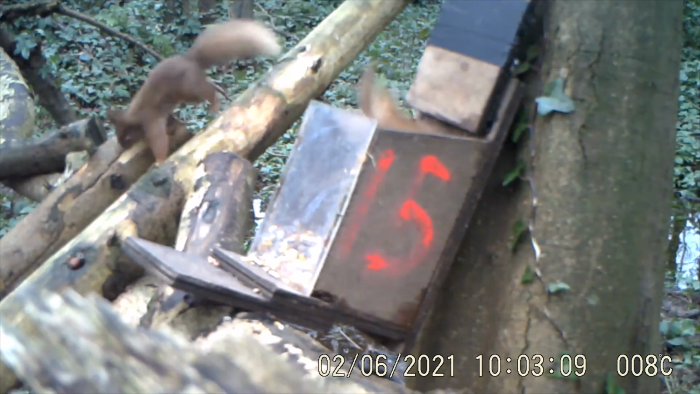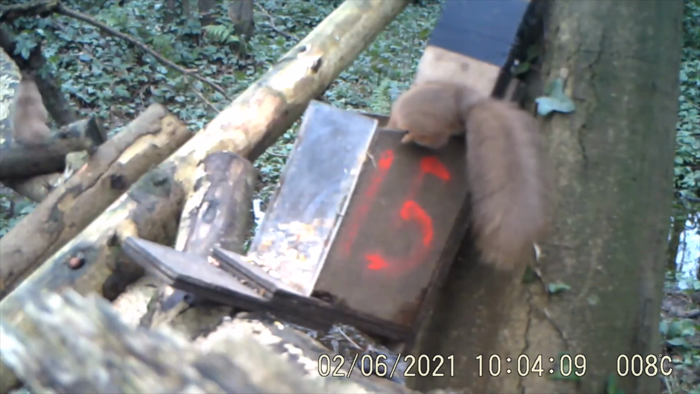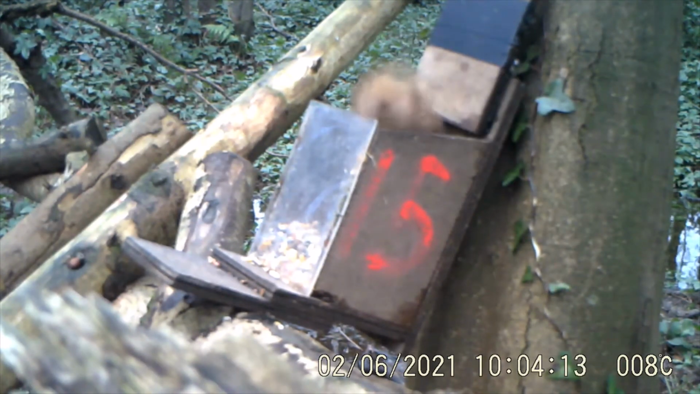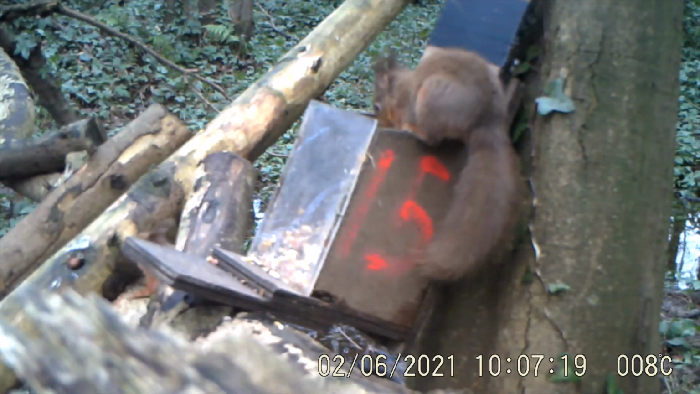They are arboreal creatures. You know, they're used to clambering around left, right, up, down, centre. They can rotate their wrists almost 360 degrees, and they only have 4 toes. Would you believe it? But there you go.